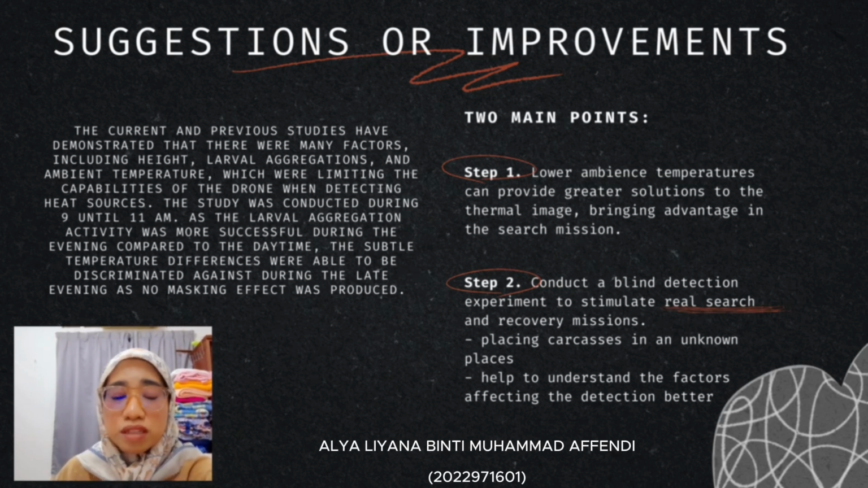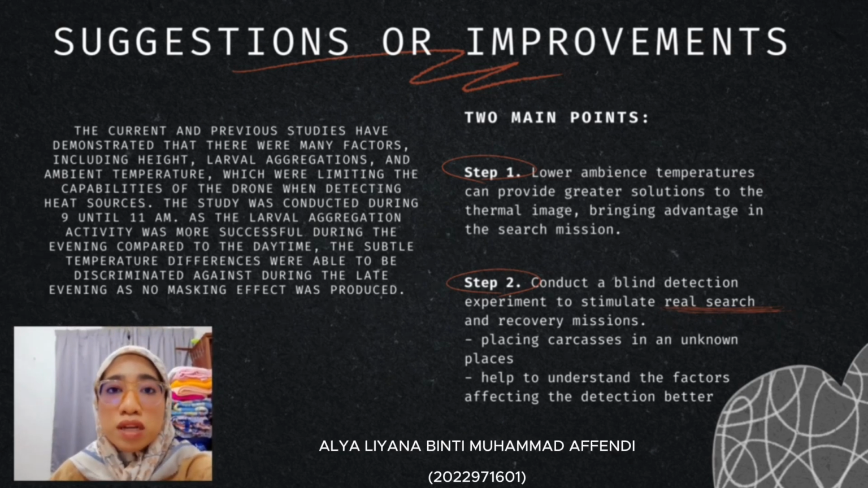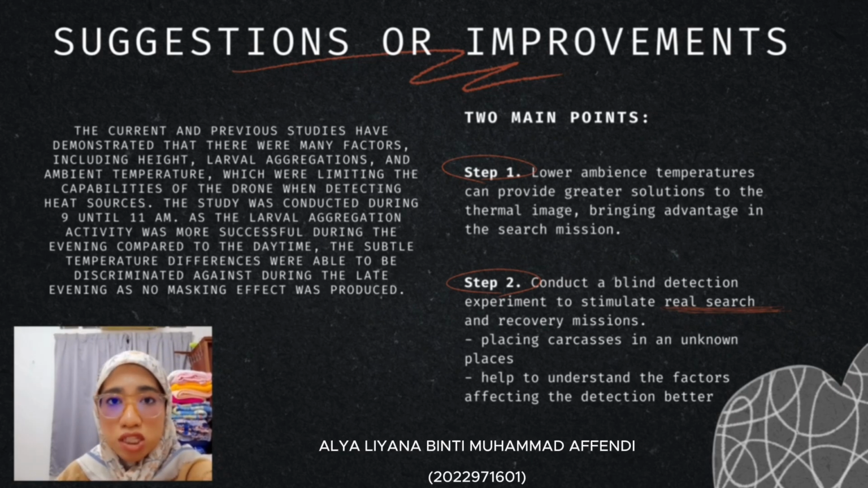The researchers have been suggesting two main points. The first one is that lower ambient temperatures can provide greater resolution to the thermal image. That means evening is better than daytime, since in the evening there is no bright sunlight, and the thermal difference is lower than at noon or in the morning. So this can bring an advantage in the search mission.